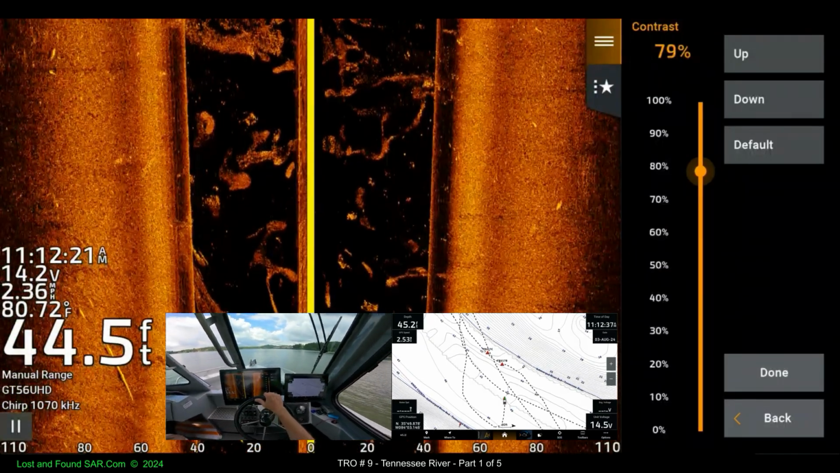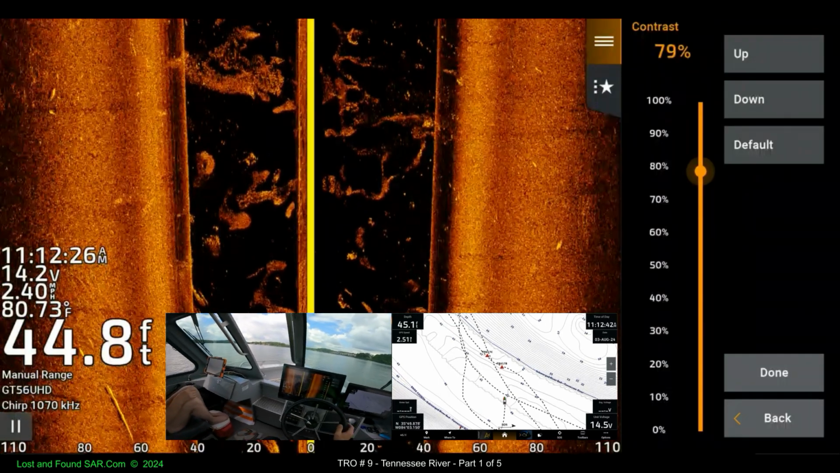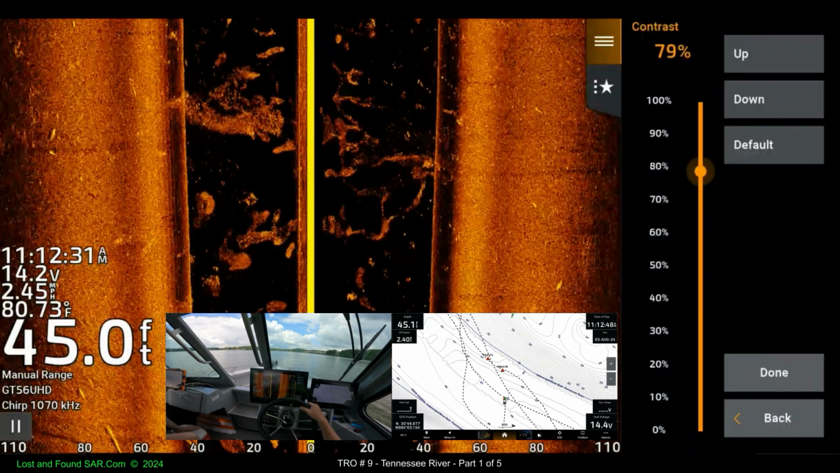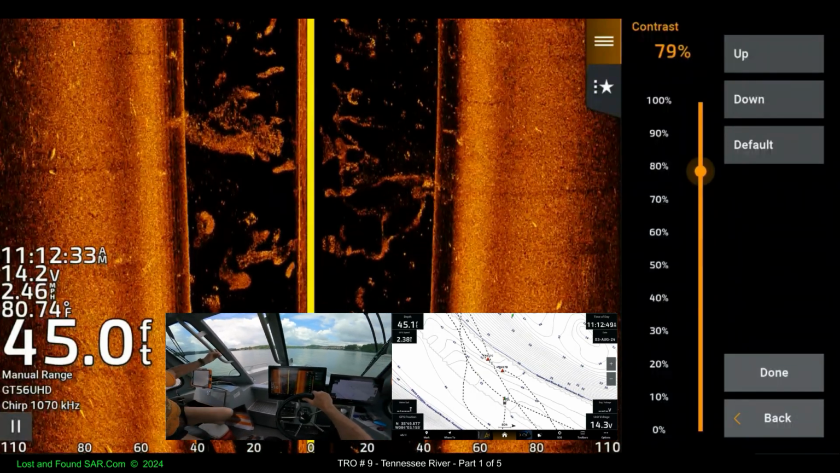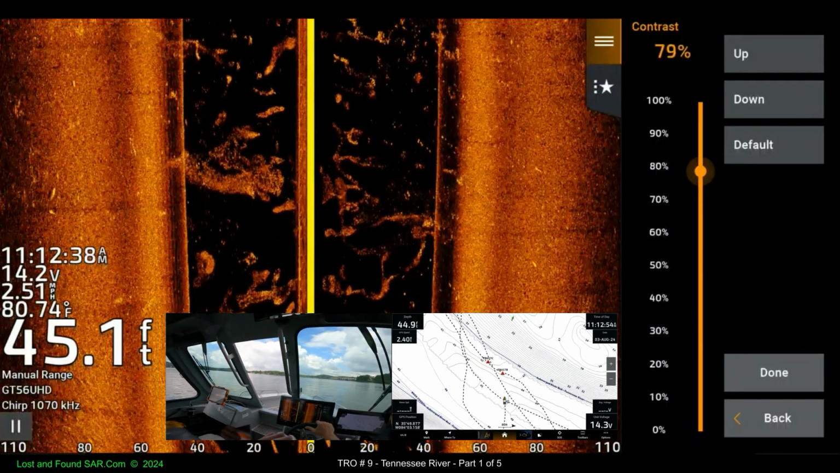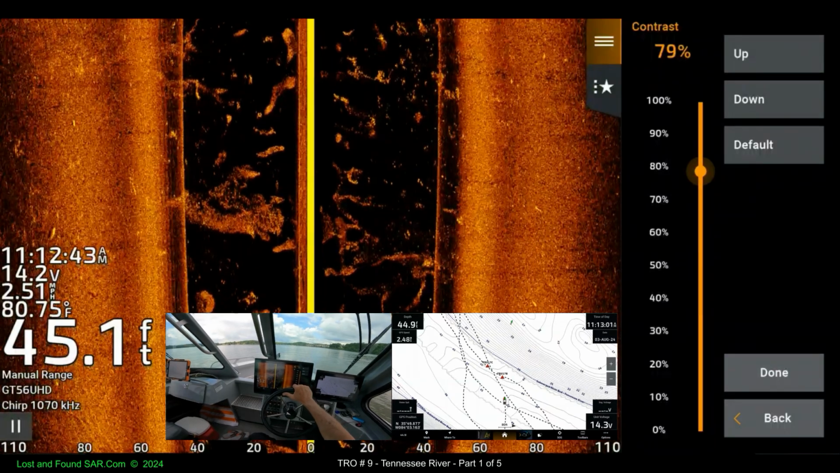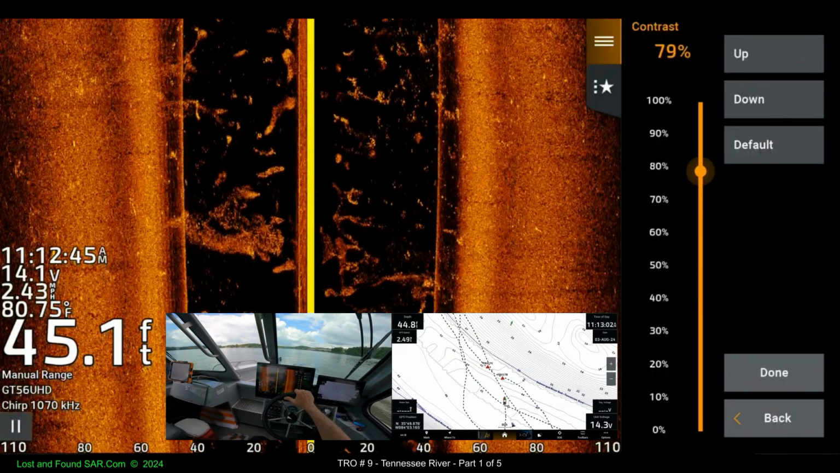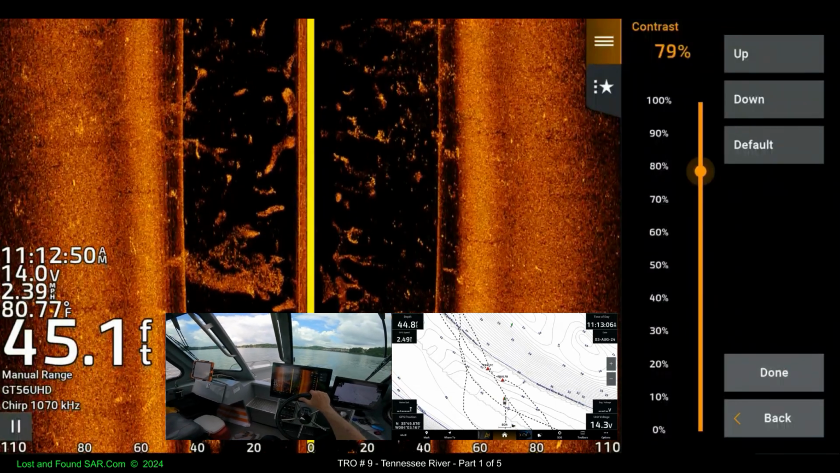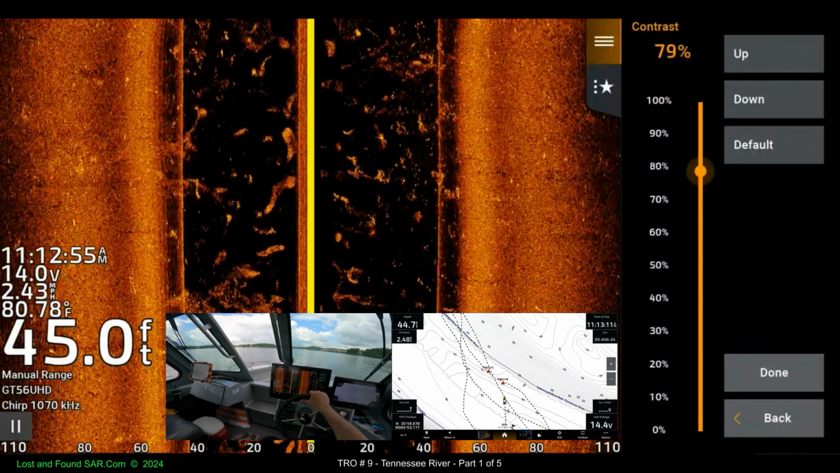Doesn't show that channel marker on the nav screen. Weird. 2.41. Can you slow us down a little bit? If you hear it, it's enough. Too much. Yeah. Try that. No more. That's it. No, I'm not doing more. I was looking at the bird. Wow.